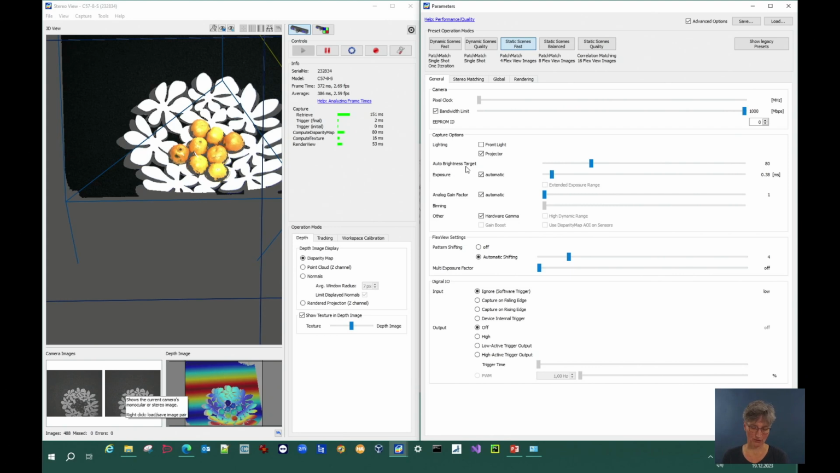In this case, 4 image pairs, and this would result in a frame rate of 2.6 frames per second here. If I choose 8 image pairs for the data acquisition, the frame rate decreases to 1.3 frames per second. So this also gives you immediately an idea about what you will get with these settings.